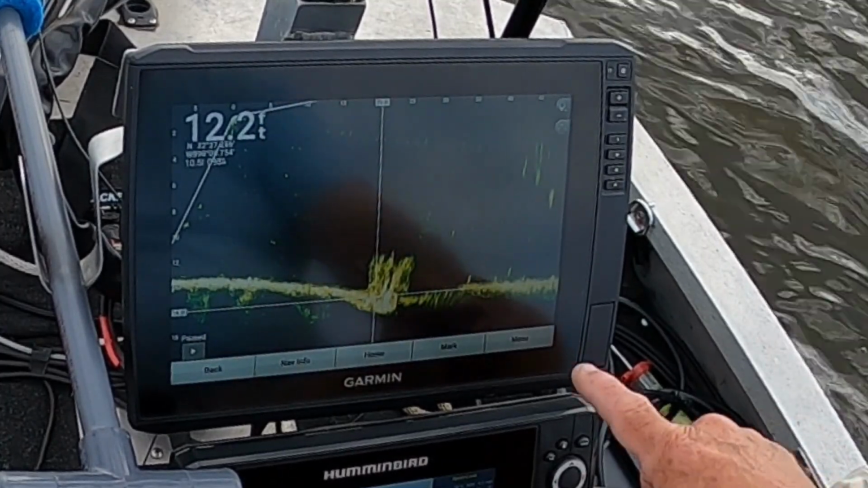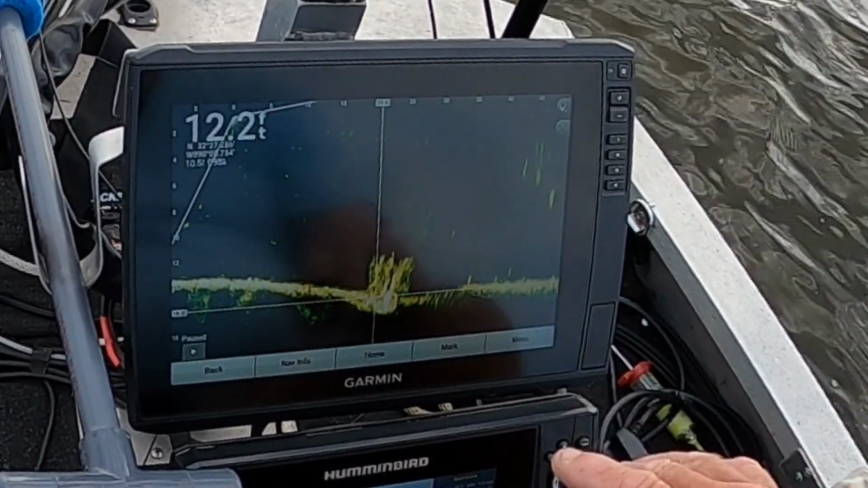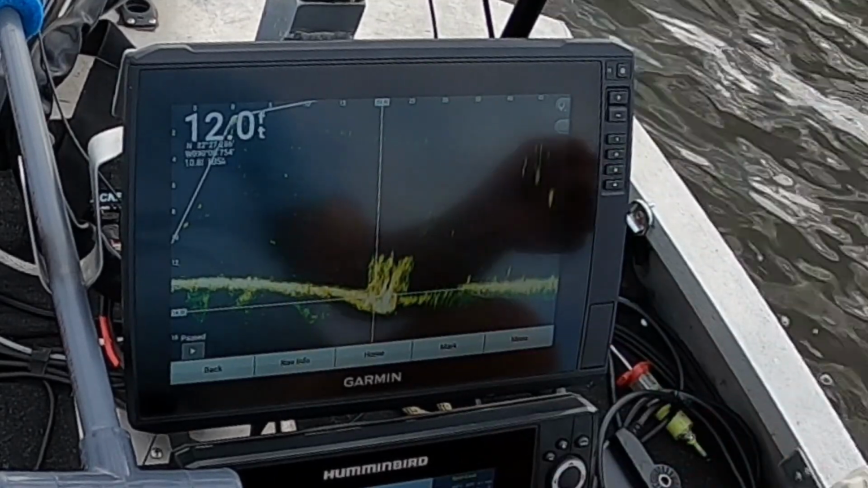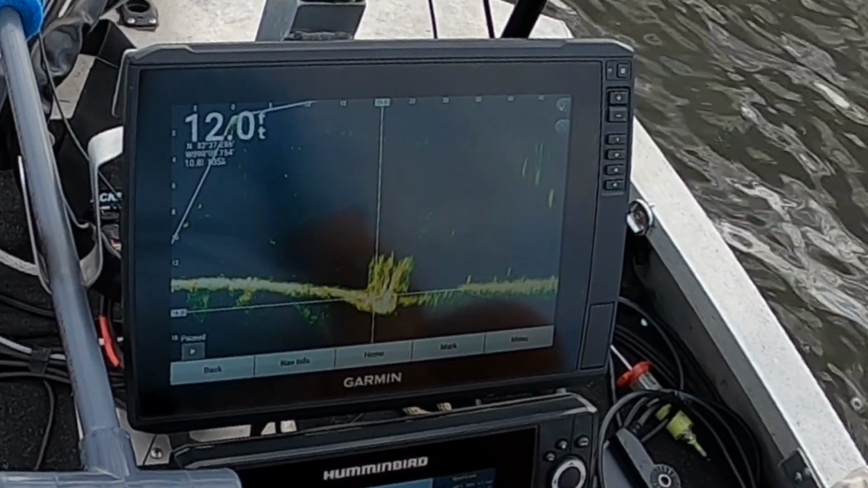It don't make no difference. Just make sure you don't hit that mark button, because that mark button is worthless, except not unless you fall out of the boat. On your way out of the boat while you're falling, hit the mark button. They'll know where to look for you. That's about all I know that thing would be any good for.